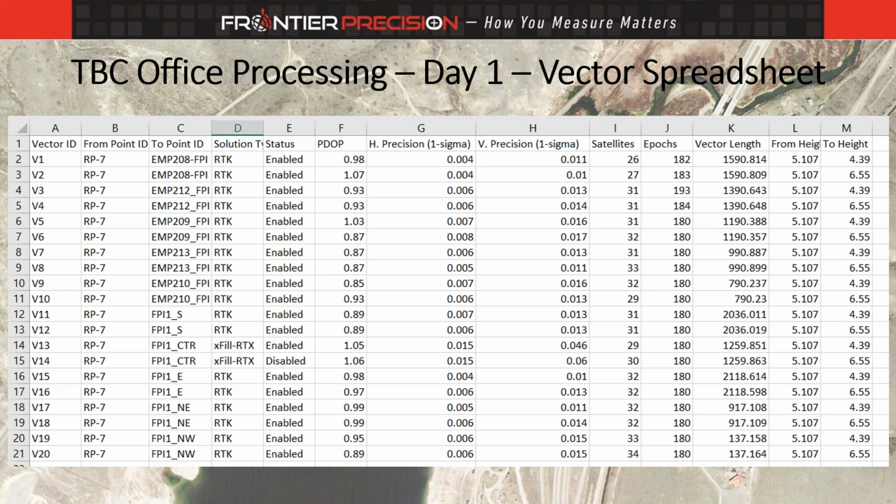Once I download into Trimble Business Center, one of my very preliminary things that I do is take a look at the spreadsheet, the vector spreadsheet. This kind of gives me a lot of pertinent data. Ironically, you can see kind of down halfway to the middle, we had some exfil observations. That's because we went into a hole and we're using UHF. So Trimble exfil was able to be applied.